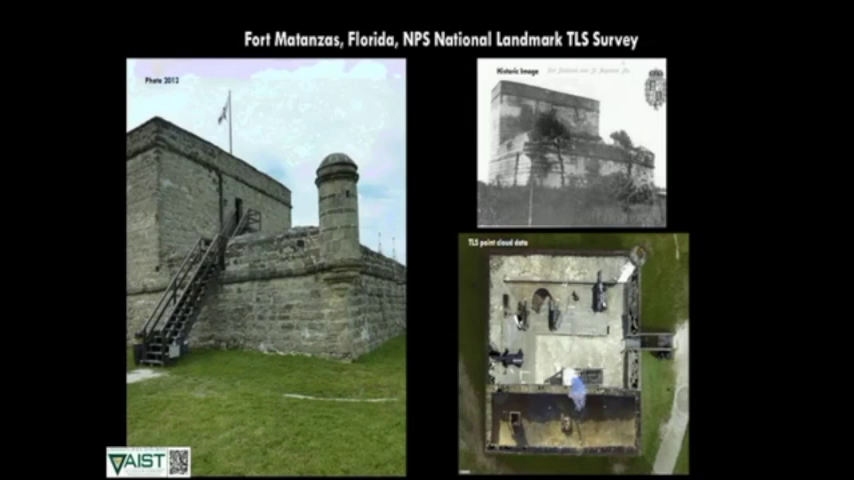So the park is really interested in any way that they can document this in a way that will help them with management. But I should also point out that our projects often have multiple applications and usages. So not only is it for management, but as you'll see, there's a big interpretive benefit and public benefit as well as educational benefit that comes from this.